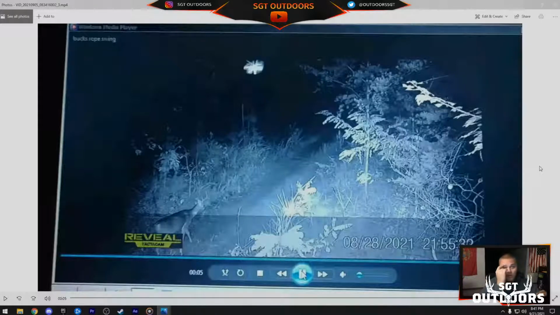That's the number one thing that goes wrong with a lot of my cheap cameras is the infrared dies. All of a sudden the photos just get dimmer and dimmer, and then they go black and they never come back. I can never keep them going. But great looking buck there. I think that's it.